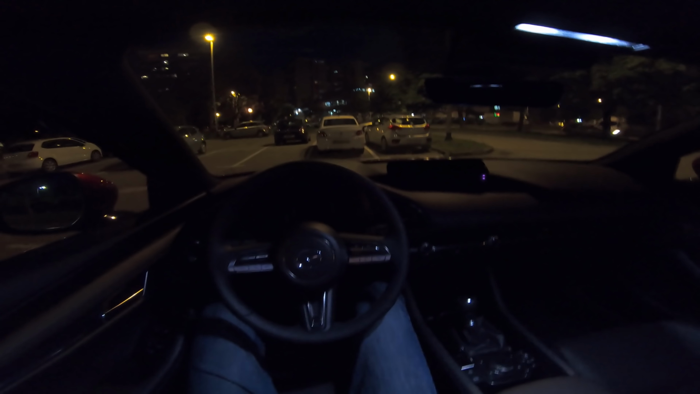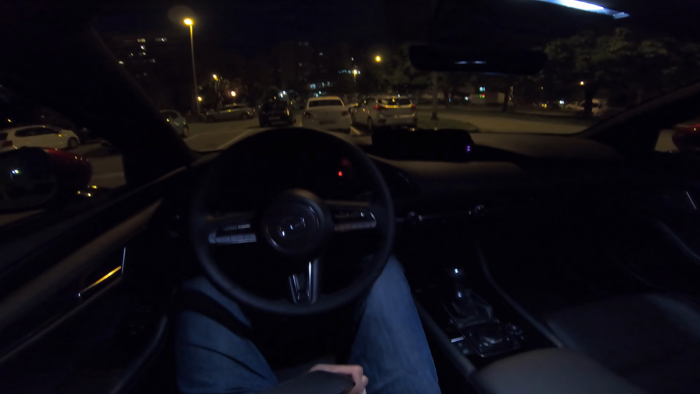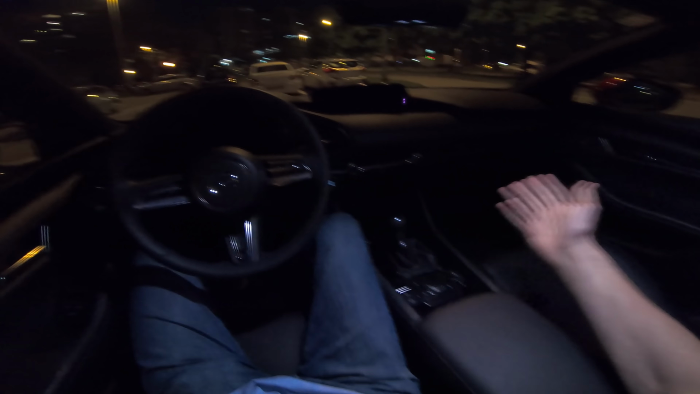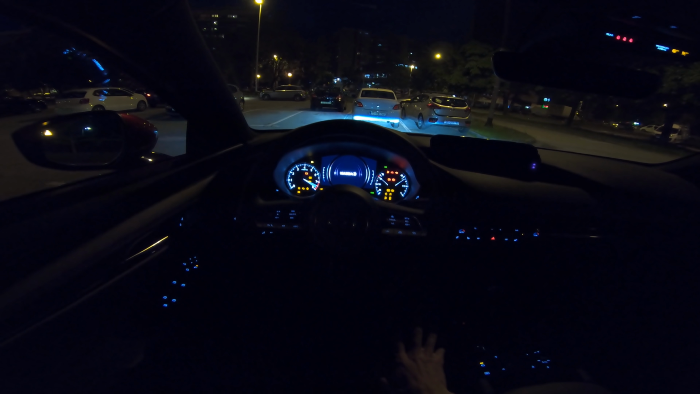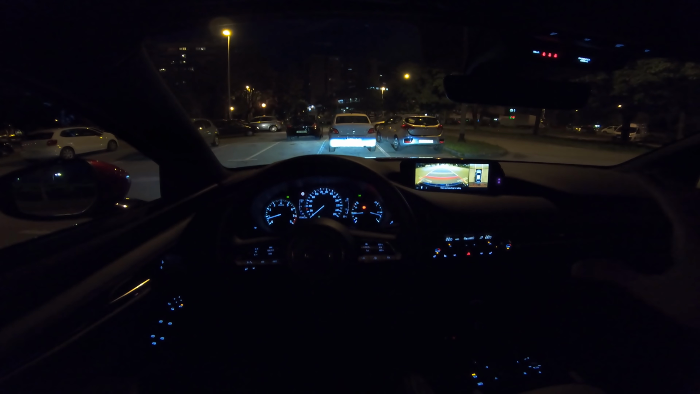So let's jump inside. Now the key, I'm gonna put it in my pocket, not to forget the key. You don't actually need it. The car unlocks when you approach it and locks when you leave from it, a few steps. Now inside we have LED lights, and let's just start the car. Now we have those beautiful LED lights. We're gonna go somewhere where there are no street lights so you can see the performance of those lights in pitch black. Now in this car we have a petrol engine.